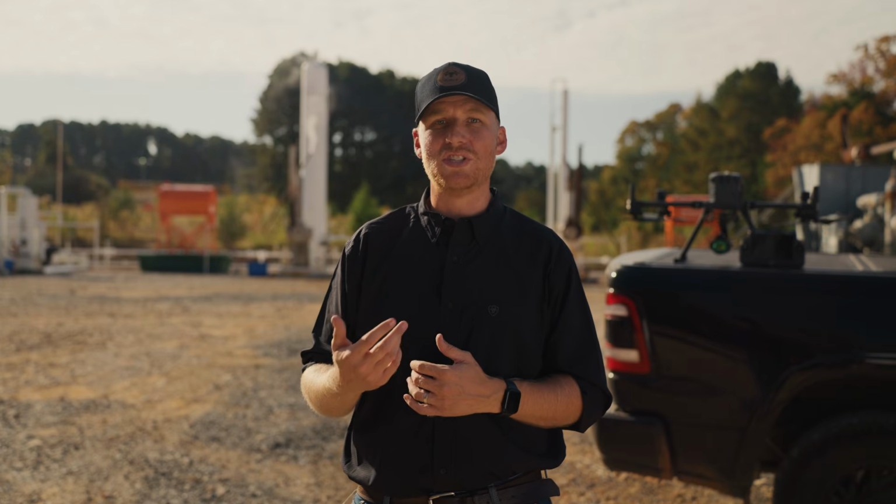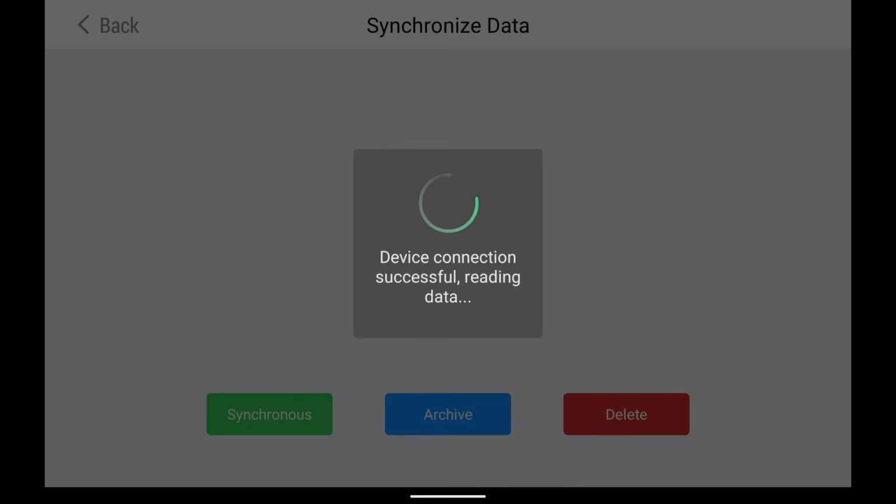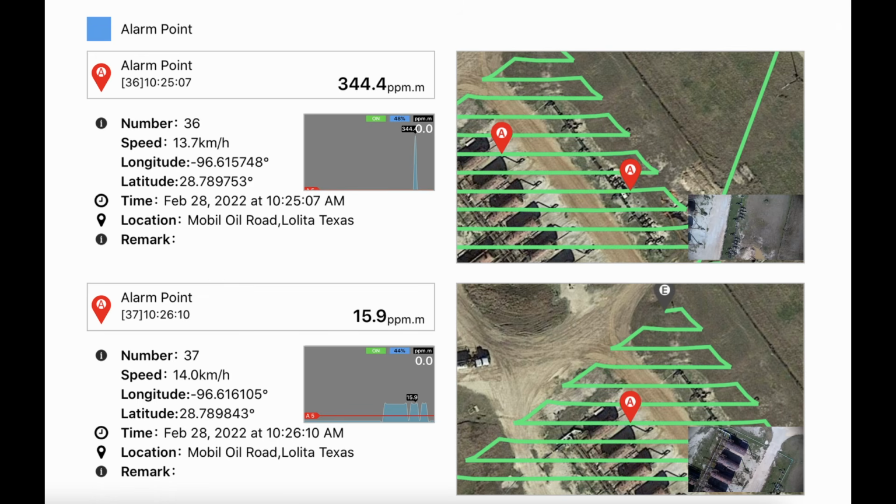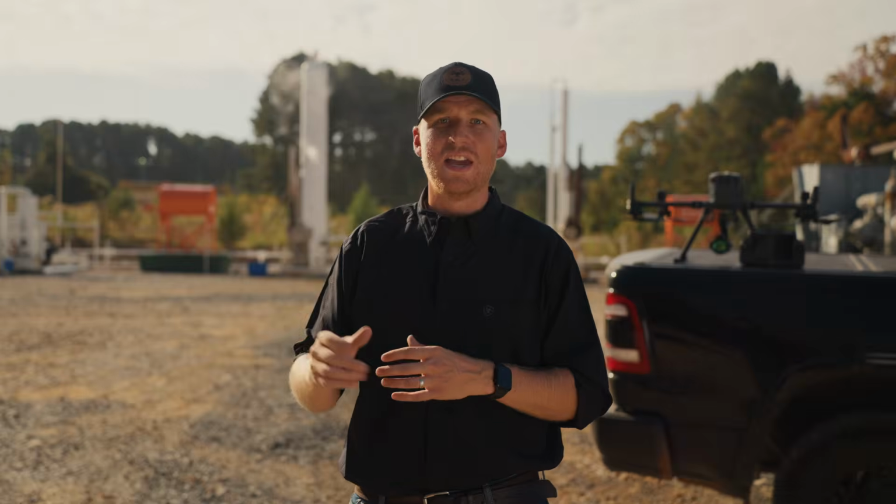Once we land, we're going to go back to the AILF app and we're going to pull up everything that we just flew and we're going to sync with the device. Then we're going to have all these reports and, if desired, CSV files ready. In these reports, you'll see that the areas that we flew without a detection have a green clear path and there were no leaks present, which is perfect for EPA audits. If there is a detection, you'll see these little red indicators that also quantify the detection, and it gives you exact coordinates to where the leak is and snaps an image of the leak itself.